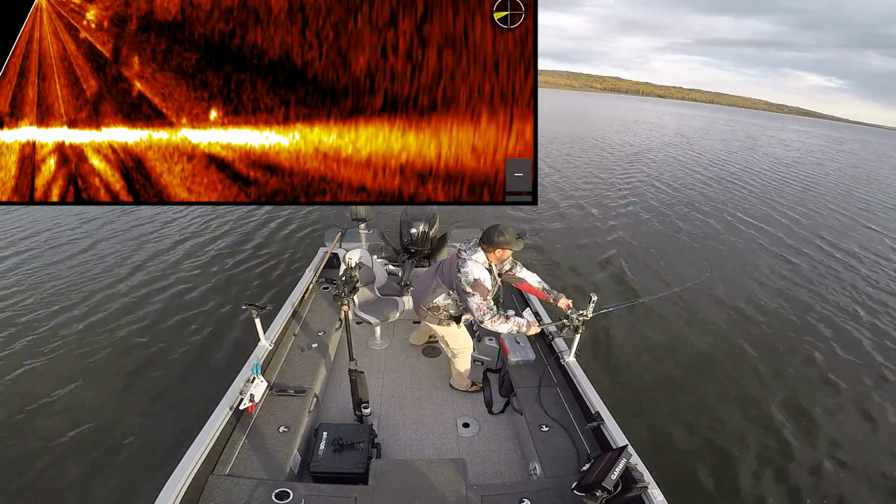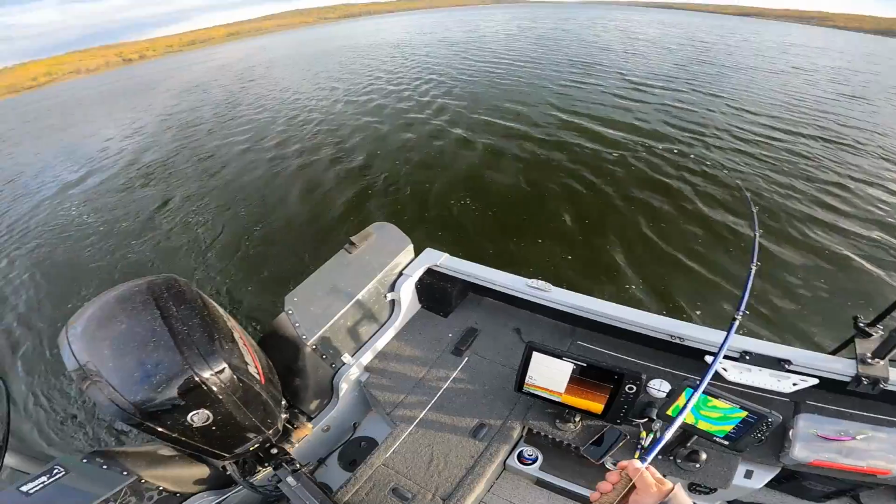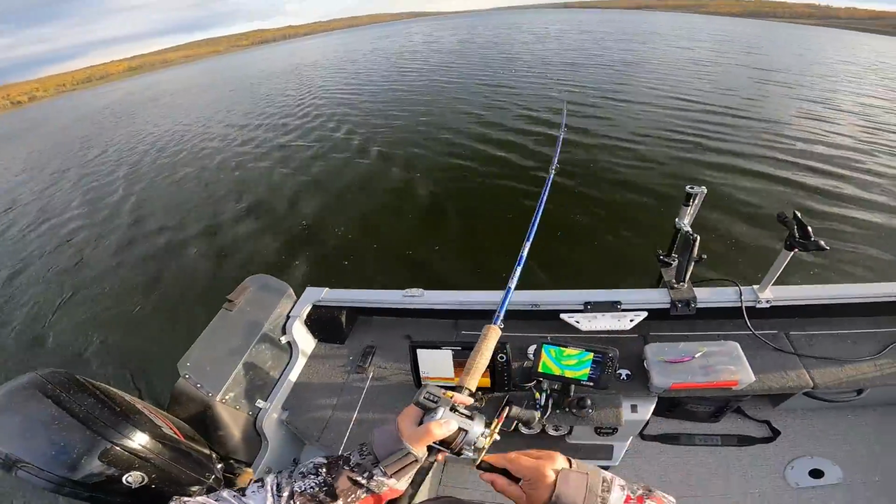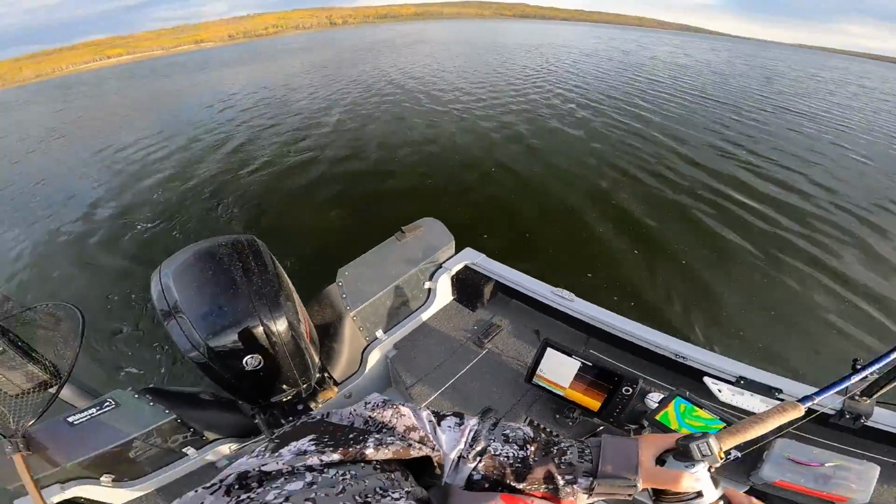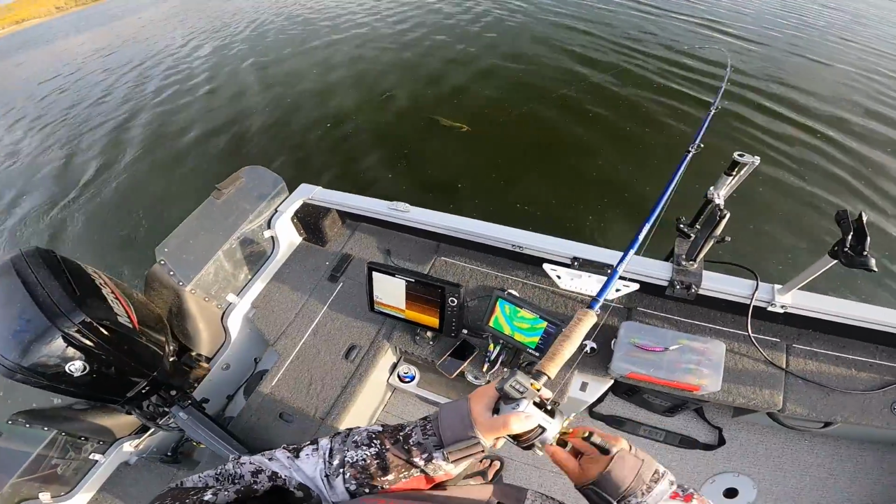Finally got hit. There's a lot of fish there. A lot. This one feels better. This one doesn't feel small. Could be hooked funny too, but he's got a little bit of weight to him. Oh, yeah, that's a nicer fish. He's got that bait hammered. I wonder if I should net him.